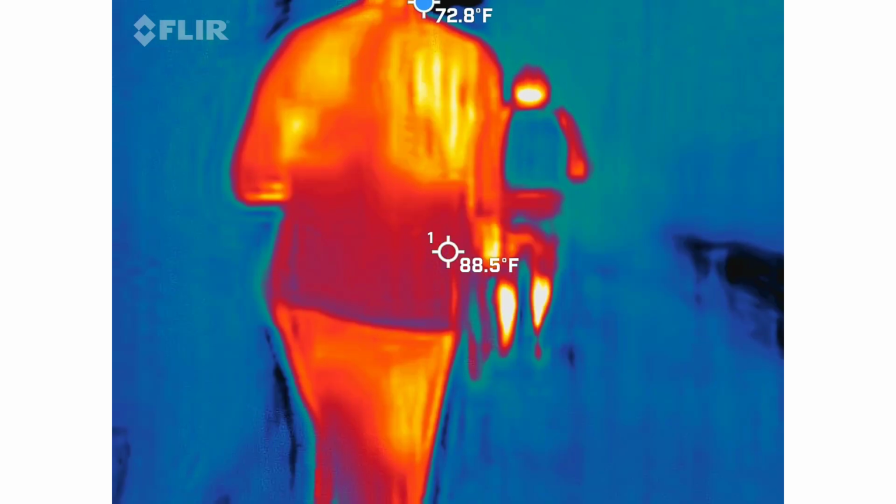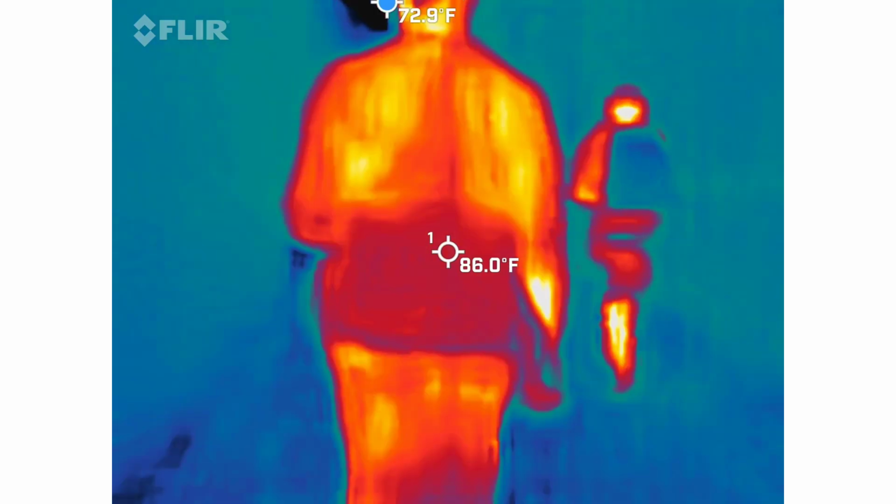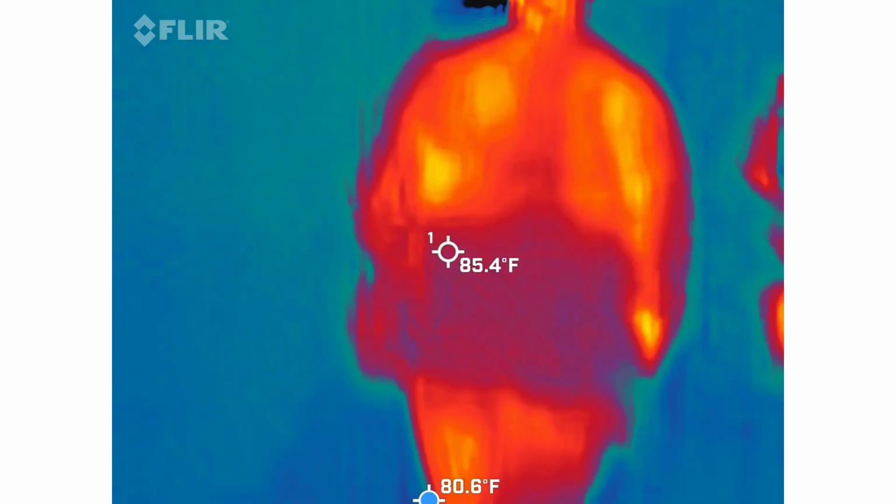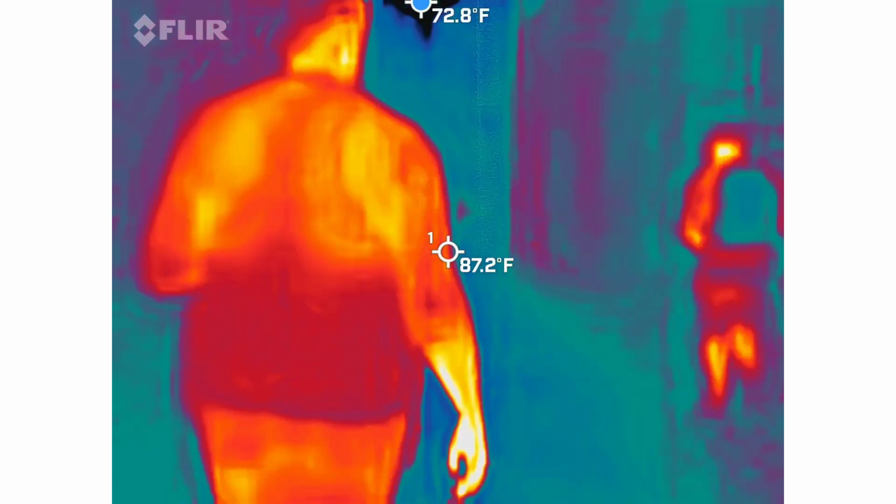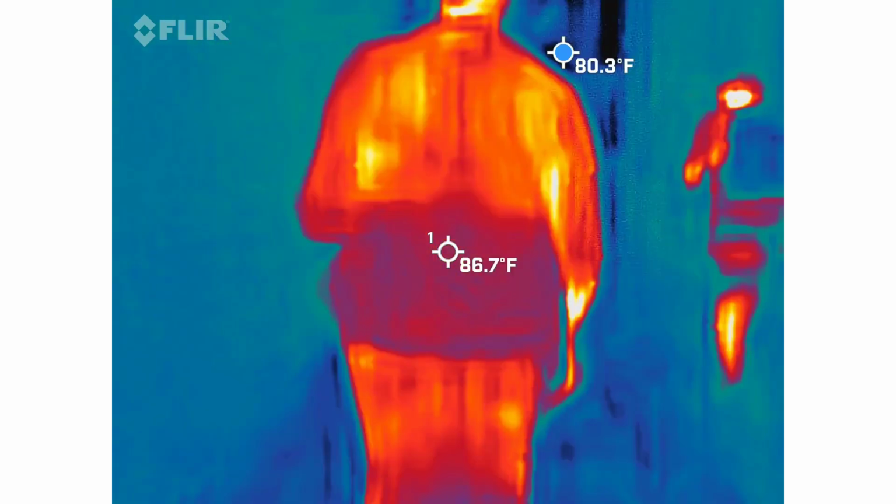It's hard. It's hard to do. Yeah, these are ankle breakers. Yeah, watch your step. Yes. Don't want to roll your ankle, babes. Yeah, they are ankle breakers.